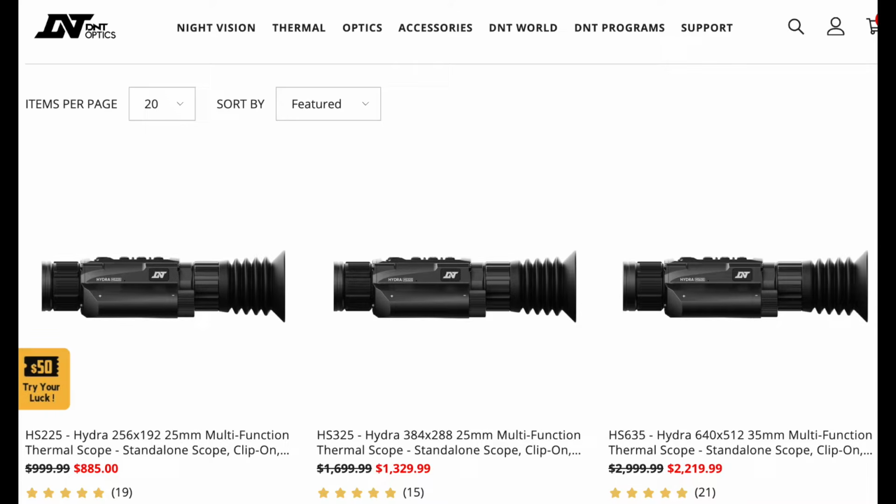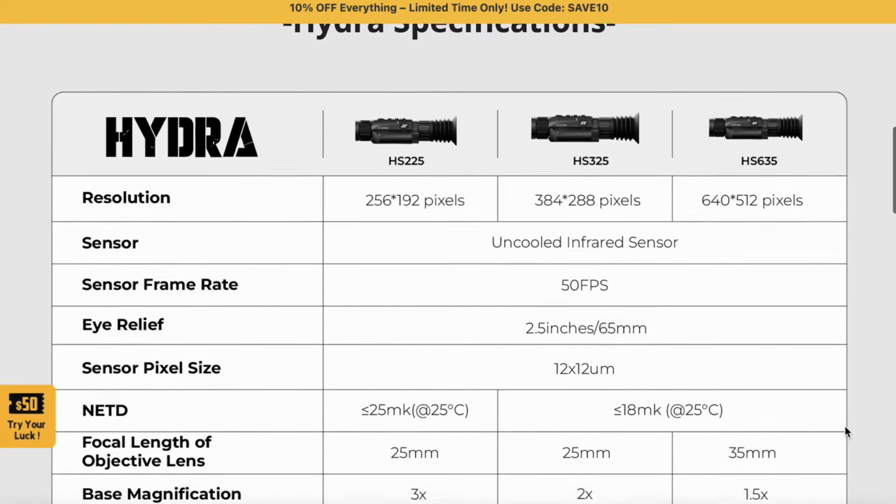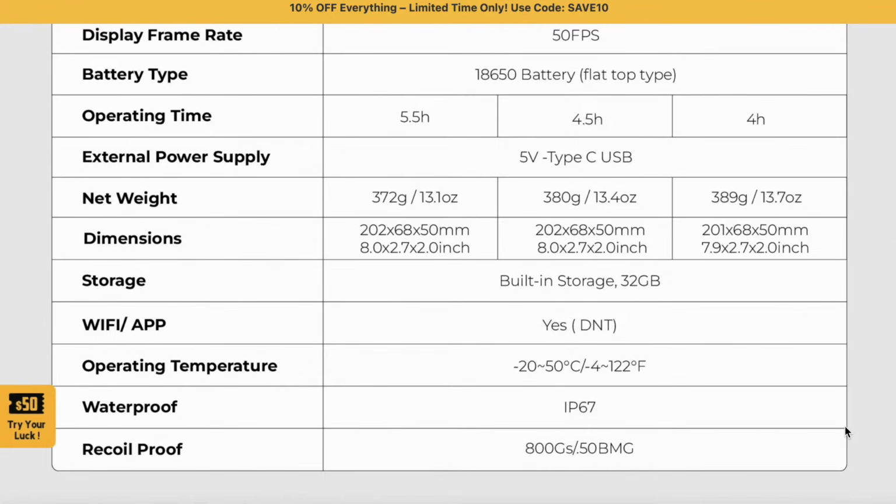Now, as you can see, there are two cheaper options that are lower resolution. However, to me, I think at the price point, the 640 resolution is really the way to go, in my opinion. So that's what I went with. I'm not a big specifications guy, but here's the specifications from their website if you want to dig in on all three models. Also, I did note this. It is IP67 waterproof rated and takes 50 BMG recoil, so definitely a sturdy unit for sure.